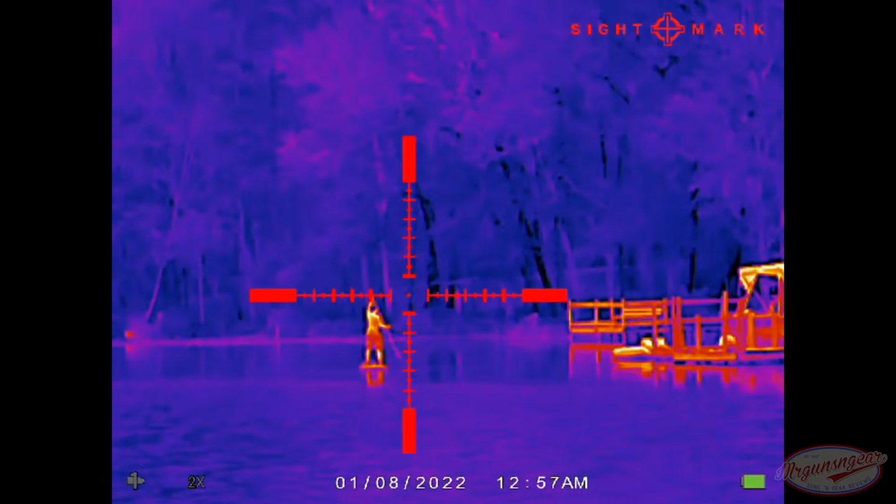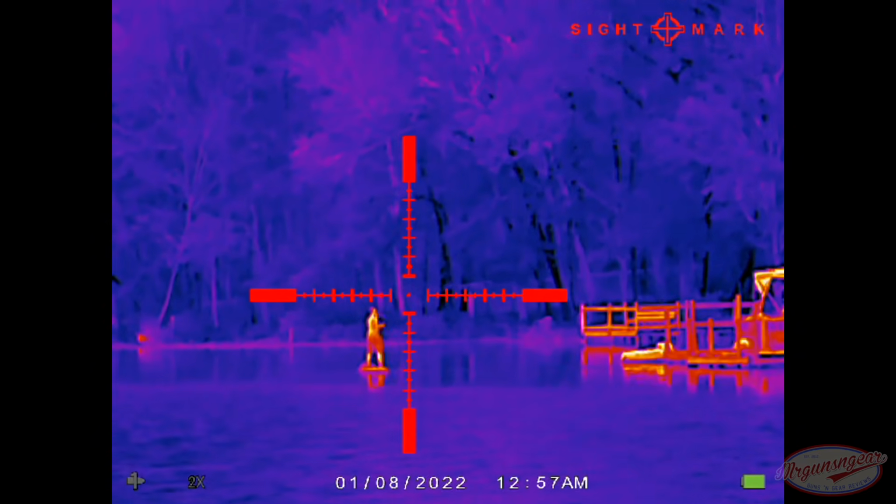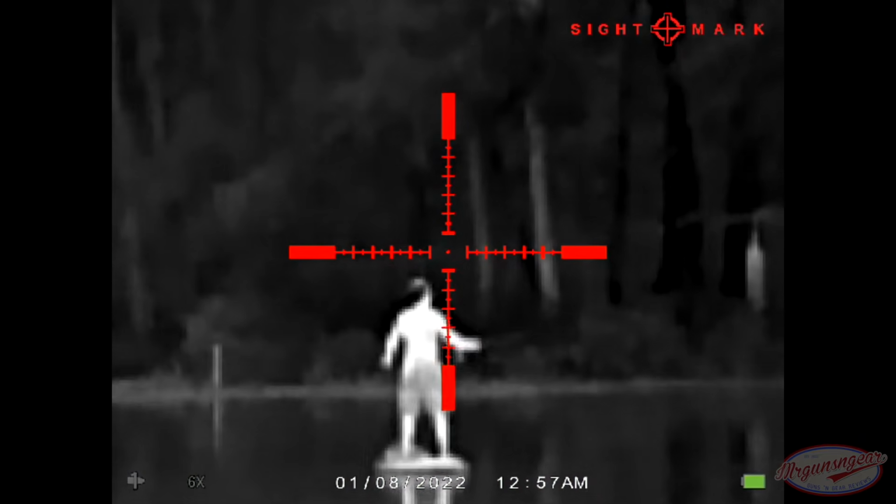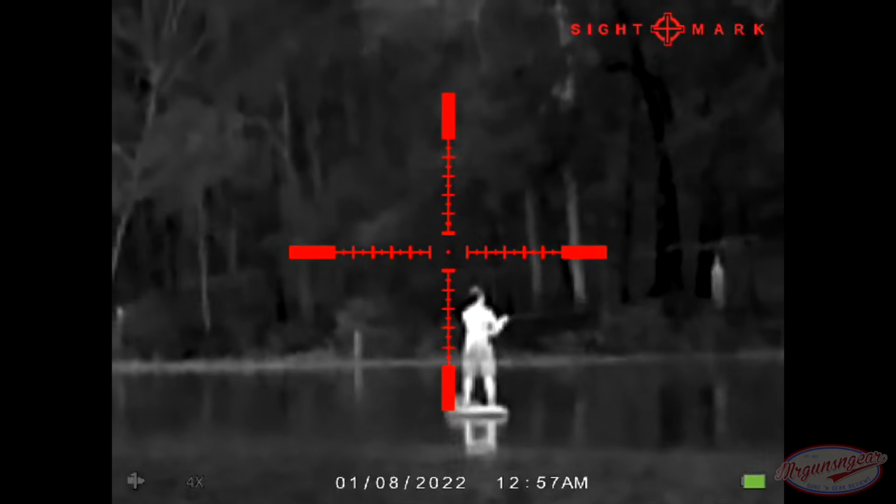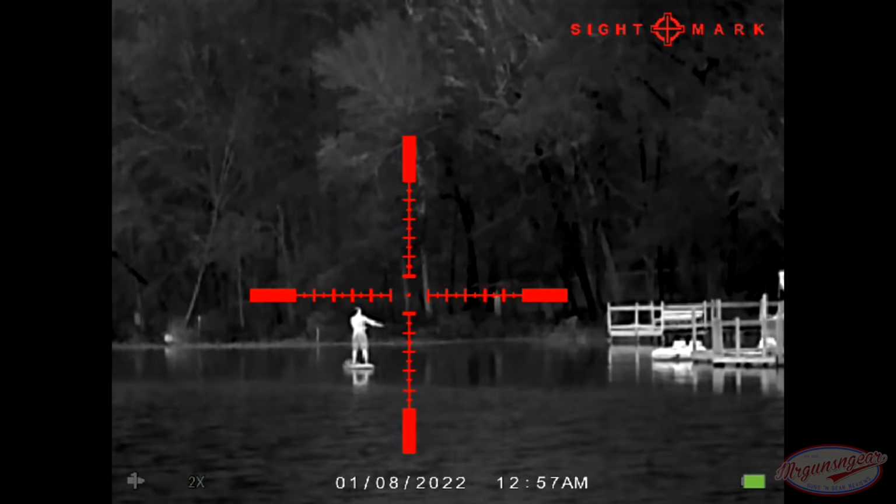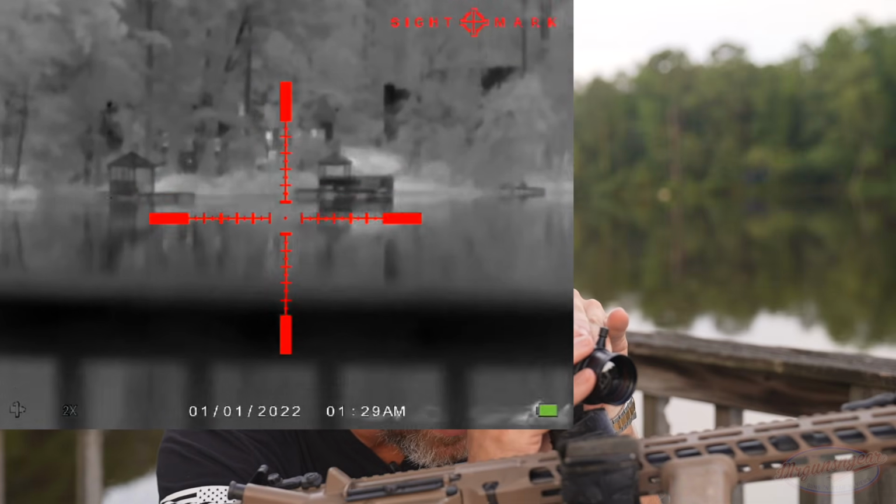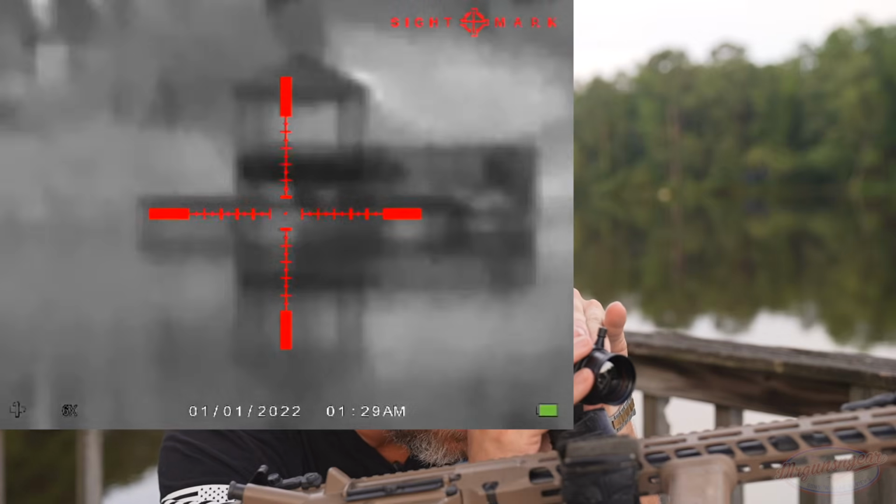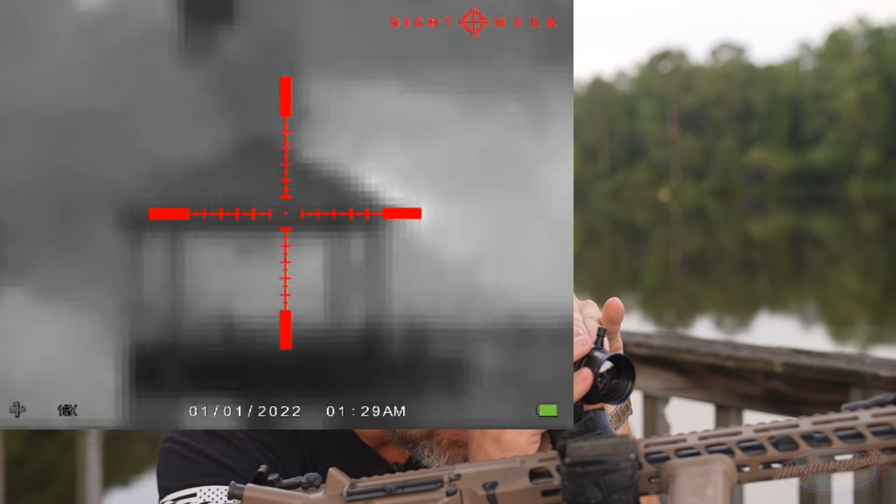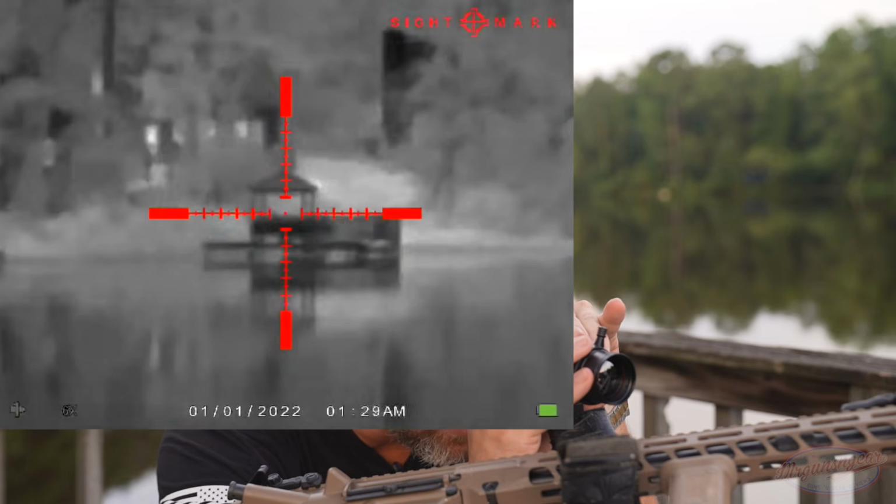He's about 150-ish, maybe 200 yards away. Your mileage may vary, but we will zoom in here and let you guys see what I'm talking about. So the actual details that you see there don't change. You just magnify the pixelated details that you guys were just looking at.